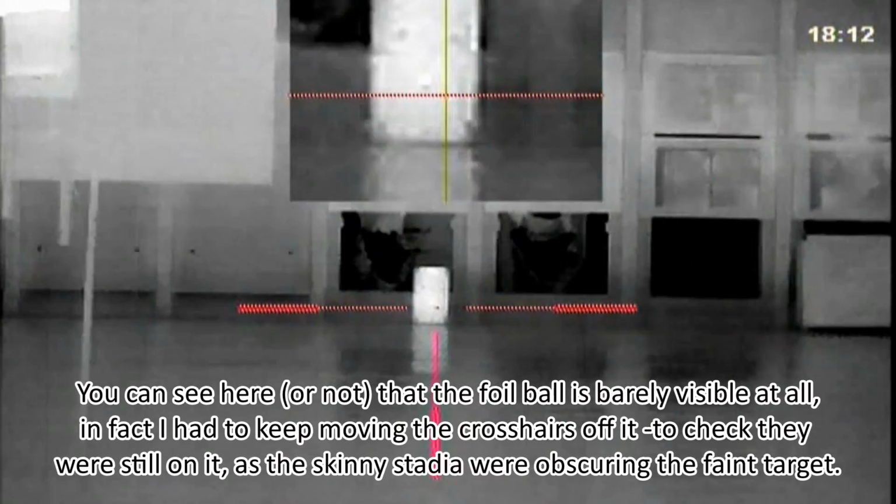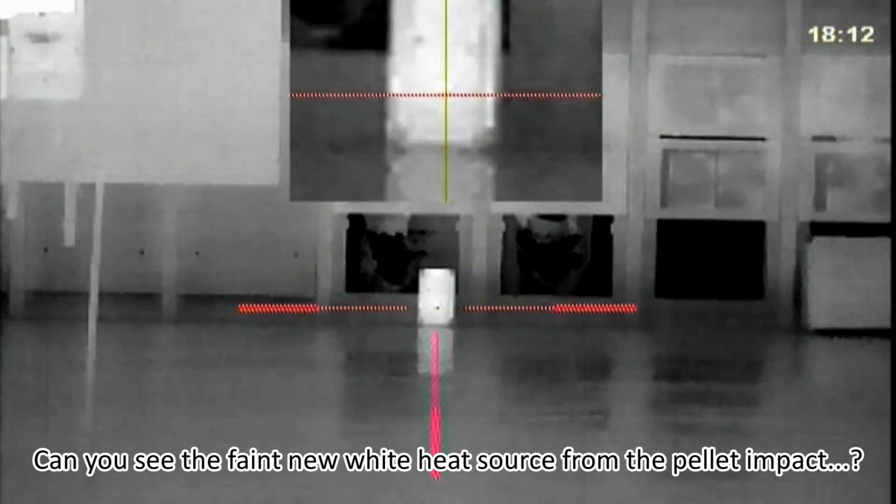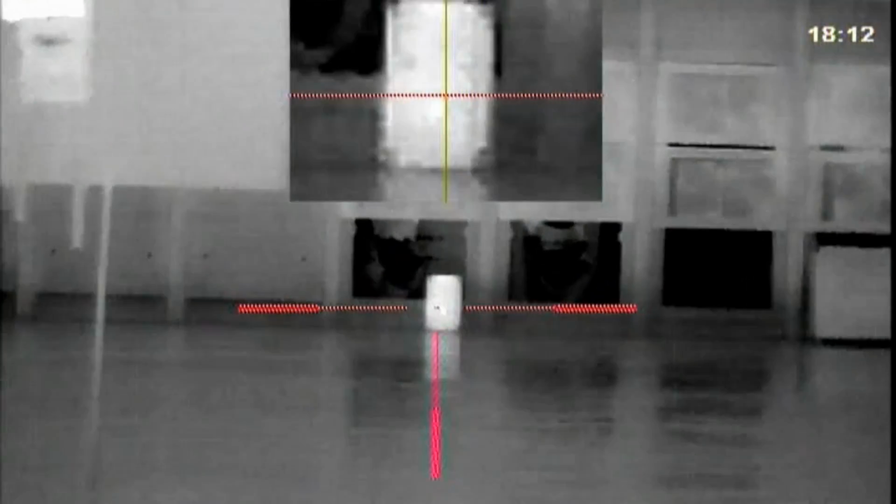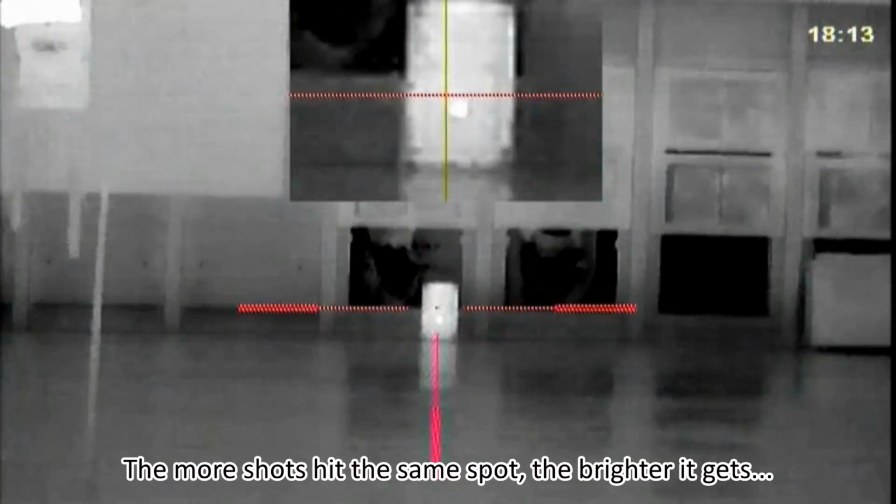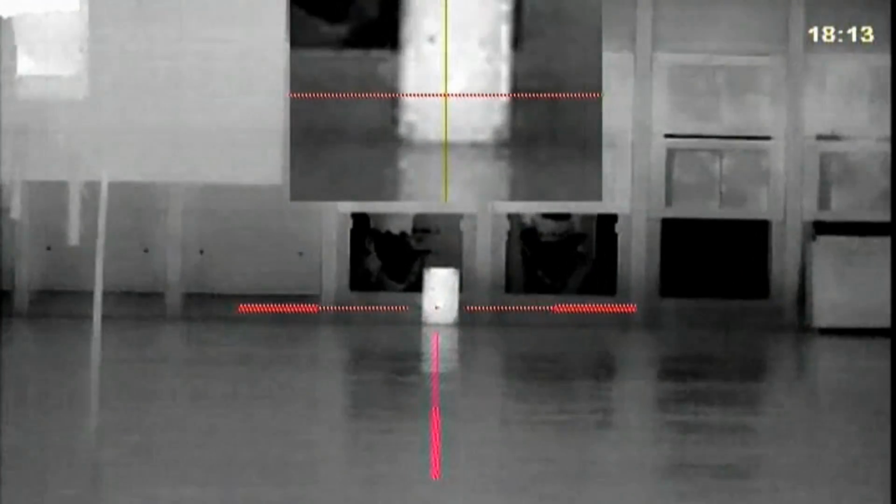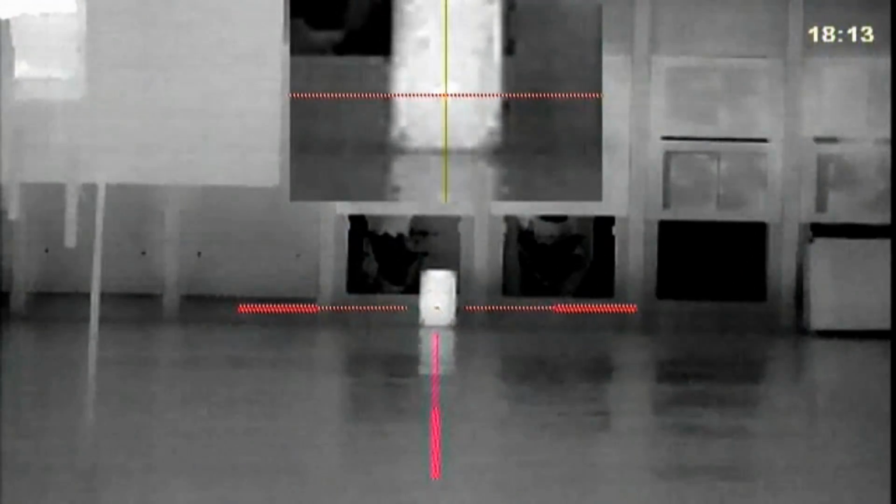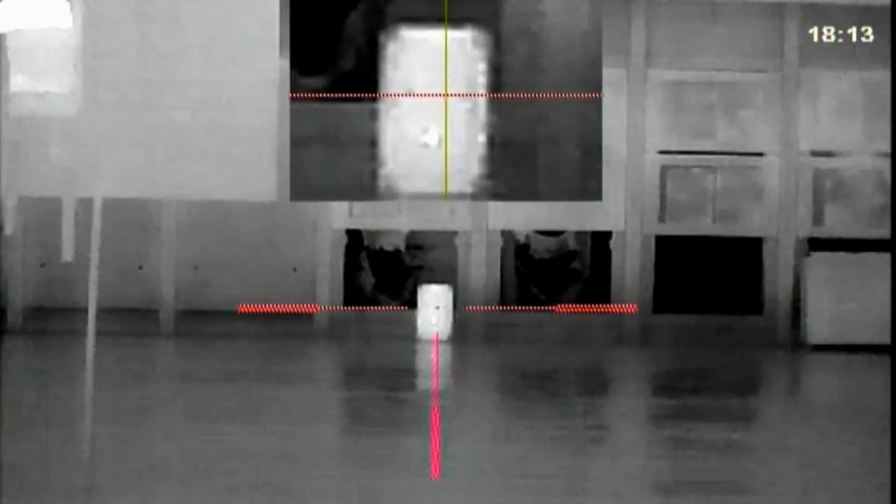Interesting, I see heat from where the pellet struck, ever so slightly high. The heat from the pellet strikes is getting bigger and bigger. I'm aiming where the foil was. Right, there's 4 shots. I'll aim at this other sheet.